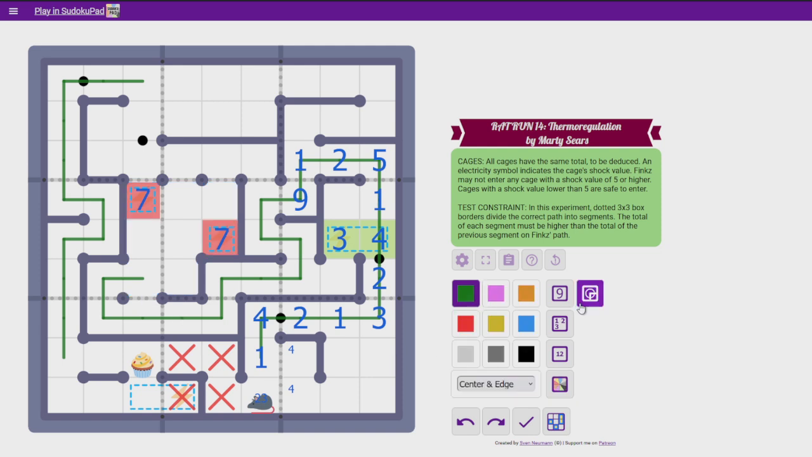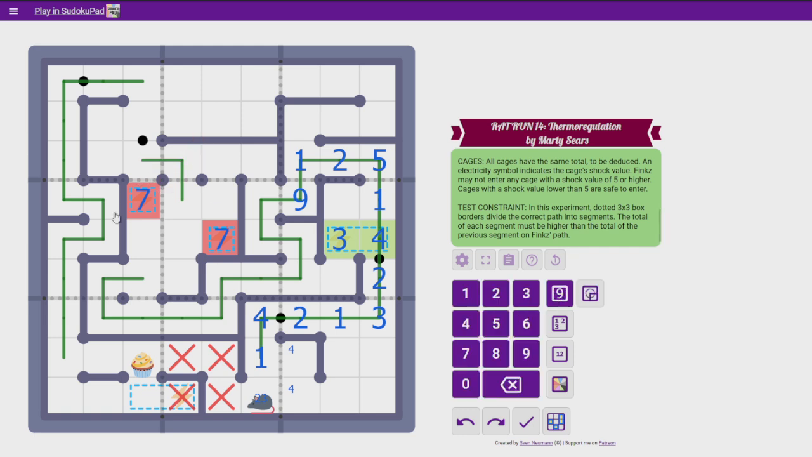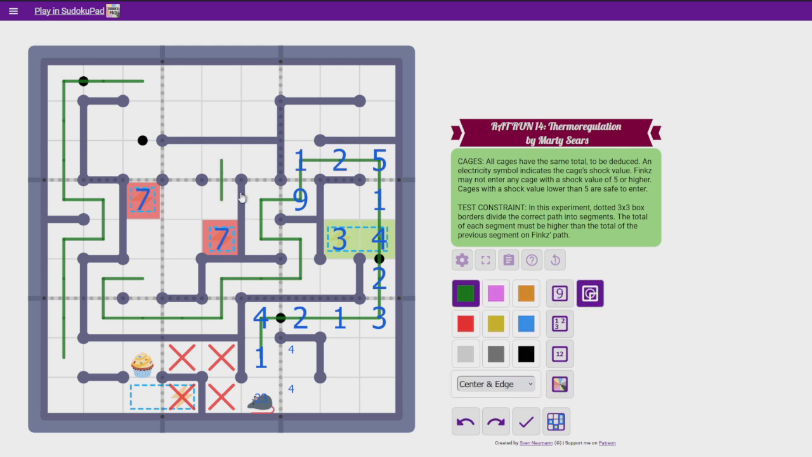Well, I don't think... We definitely can't do that now, because that cage is safe. I don't think we can do this. I don't think that's ever gonna happen. Because if it did, then what would happen? We can't go right, because we'd either bump into ourselves, or we'd go back in the box, and then there would be absolutely no way of escaping. So we'd be forced to go left, and then that's a 1 cell segment, which has to add up to a massive number at this point. So that's not going to happen. So we must exit this little box from here.